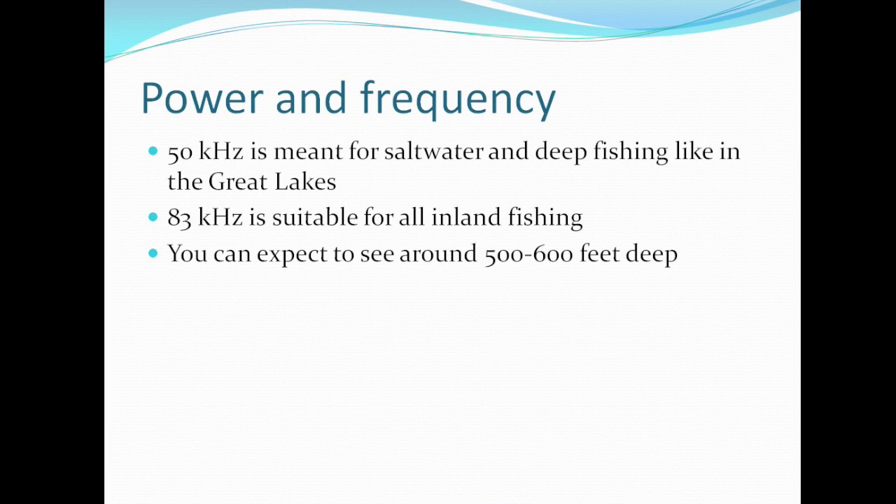At either 50 or 83 kilohertz, depending on whether you're in saltwater or freshwater, you can expect to see around 500 to 600 feet deep pretty comfortably. If you're only going to be fishing inland, then I'd recommend that you go for the 83 kilohertz, because the 50 kilohertz is considerably more expensive. So if you don't need the extra power, you'll be okay if you don't get it. The 200 kilohertz, which is the second frequency, is good for a more detailed look.